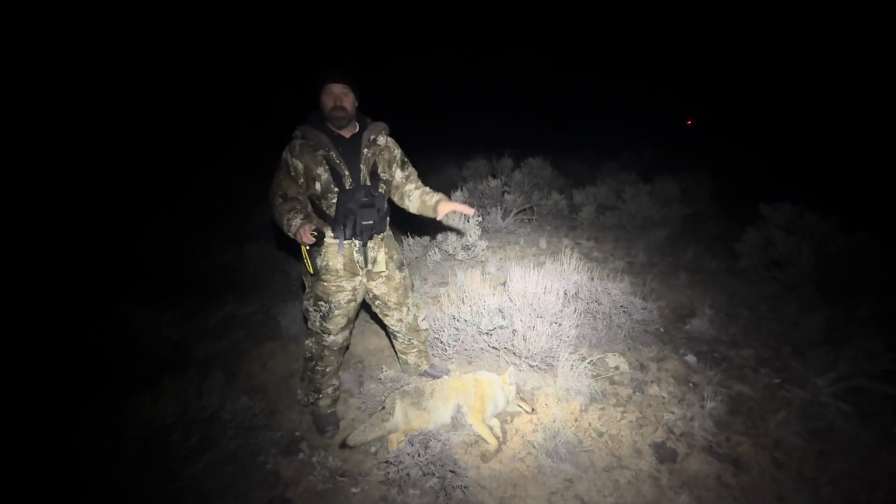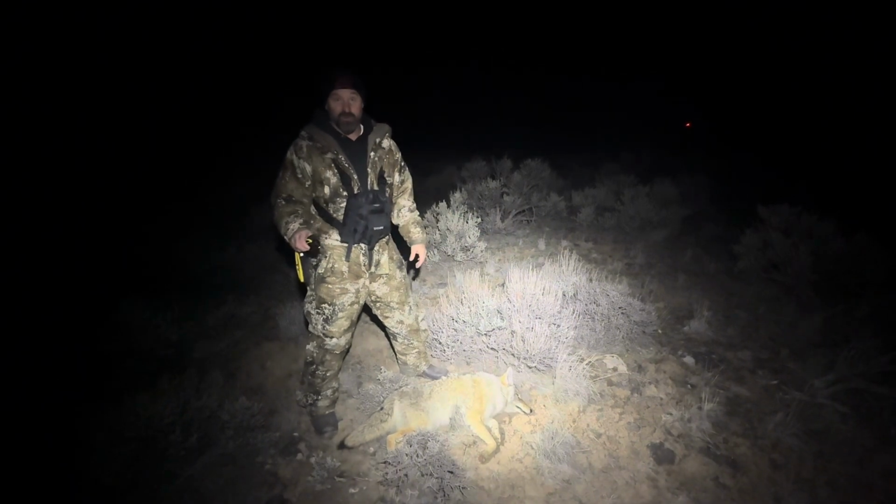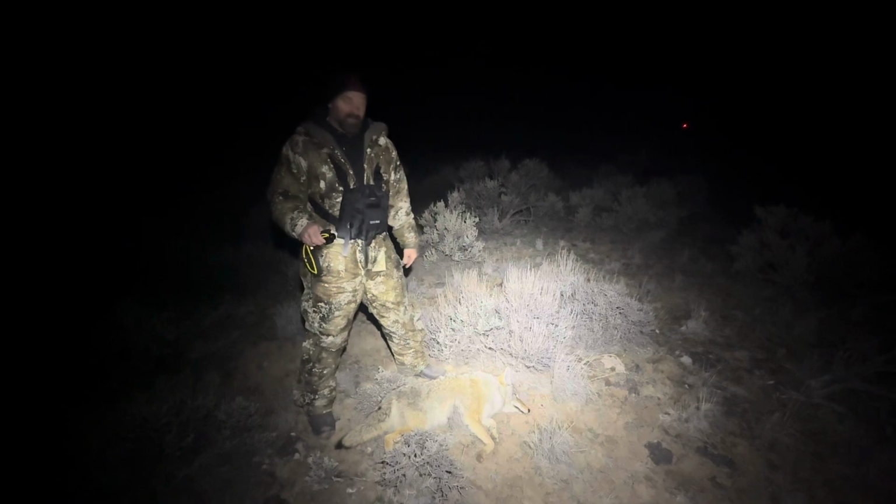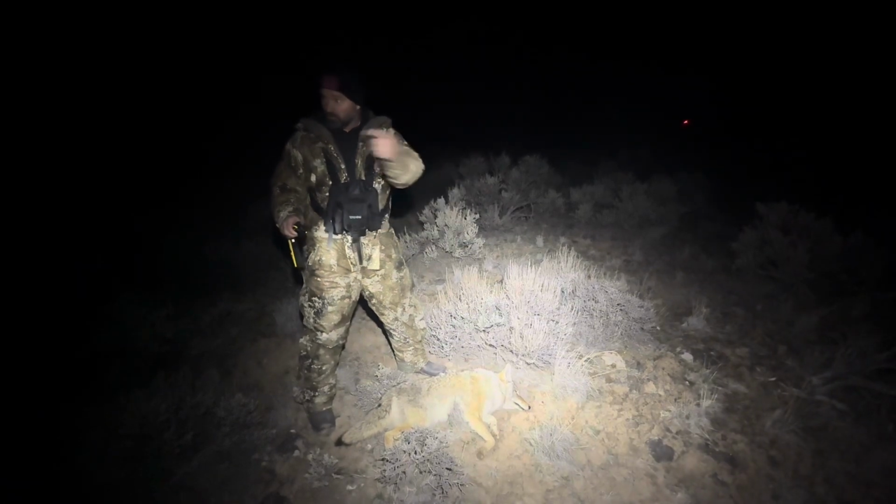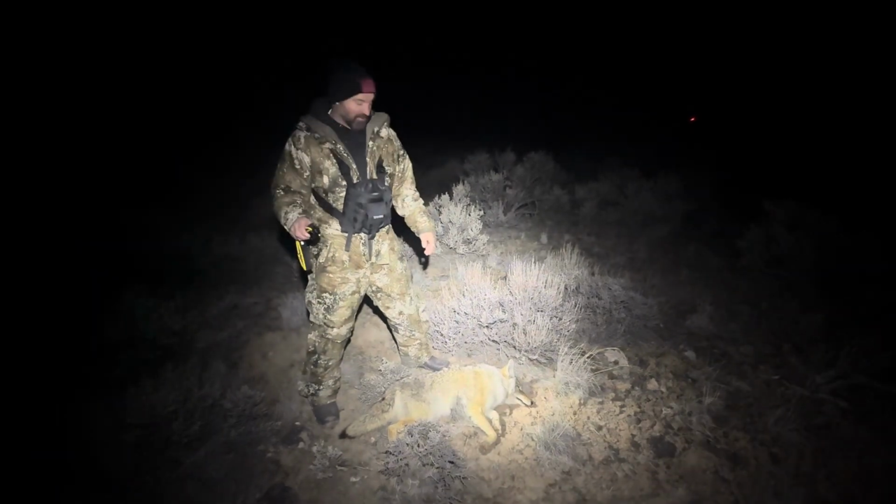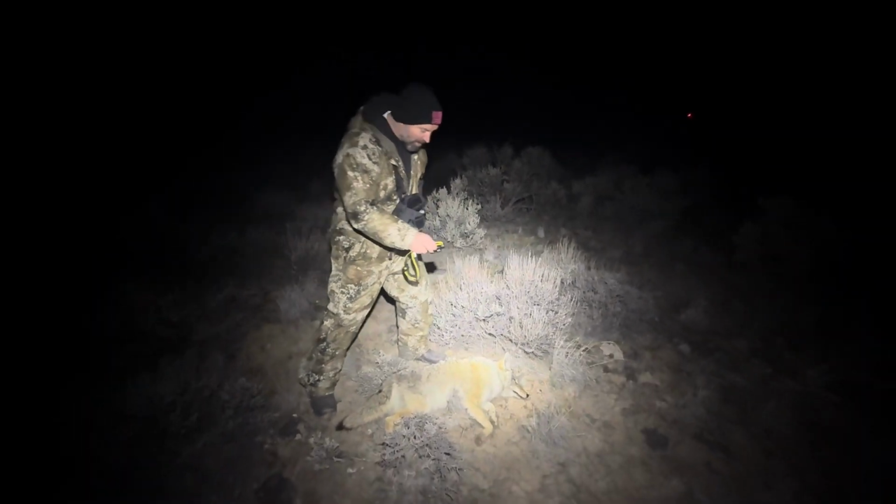I was hoping to be able to get a better broadside shot on this one for you, but it just kept coming to the right, and if I hadn't taken this shot, I would have lost it. It would have come behind this right side, and I would have lost all visibility of it. So. Great dog. Shot it straight on.